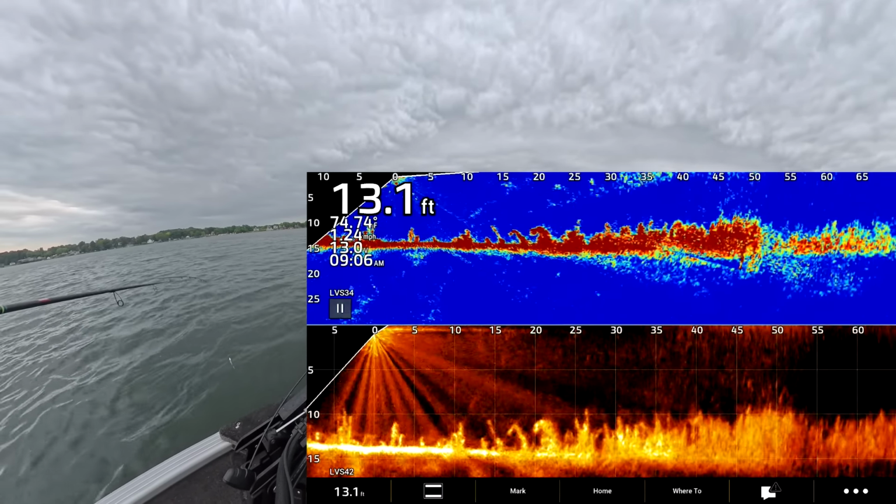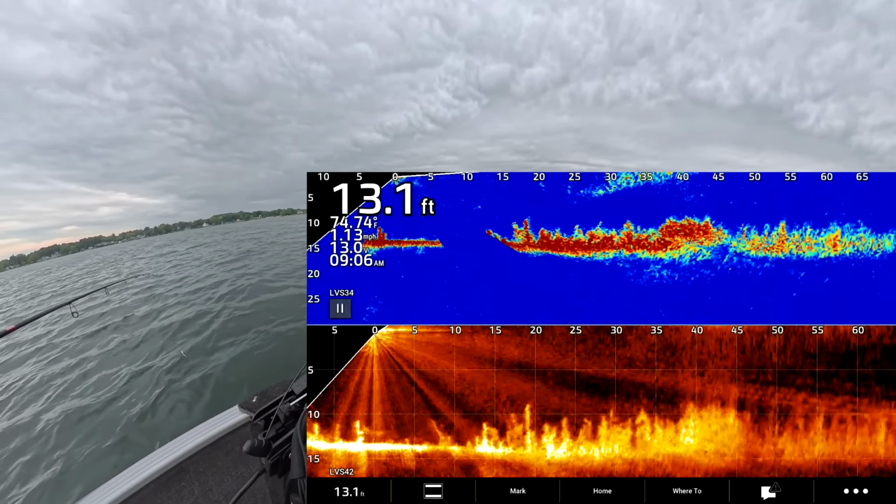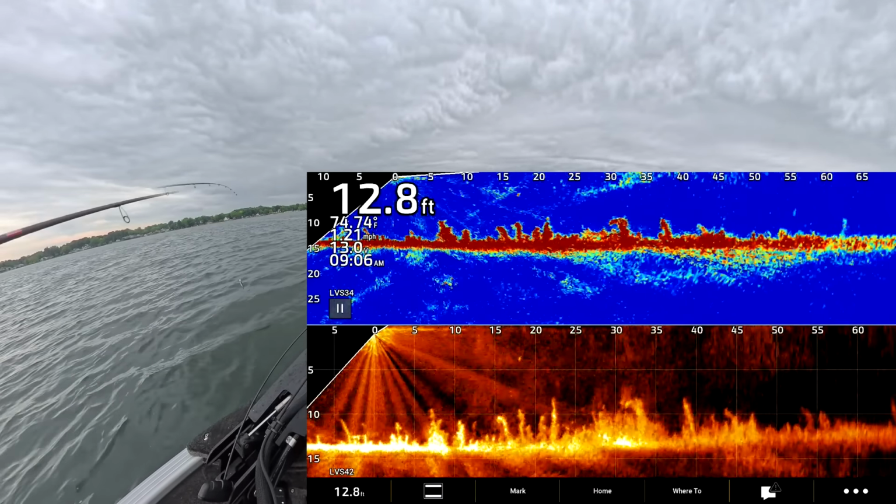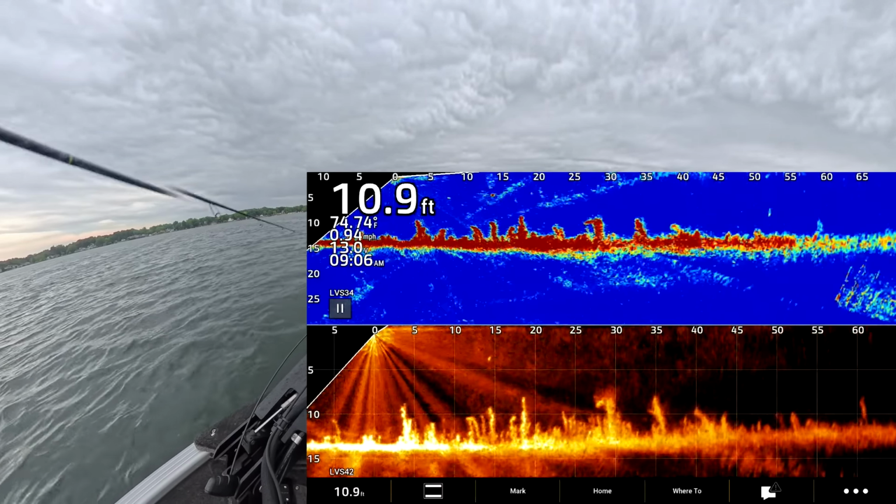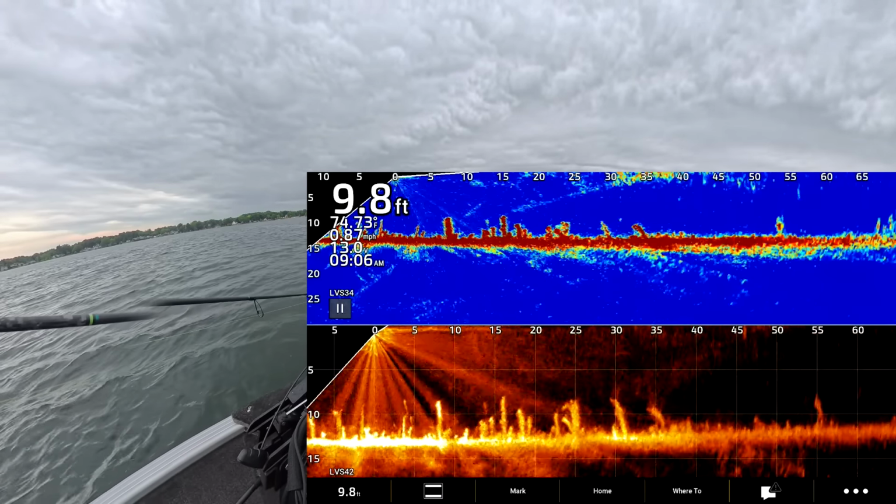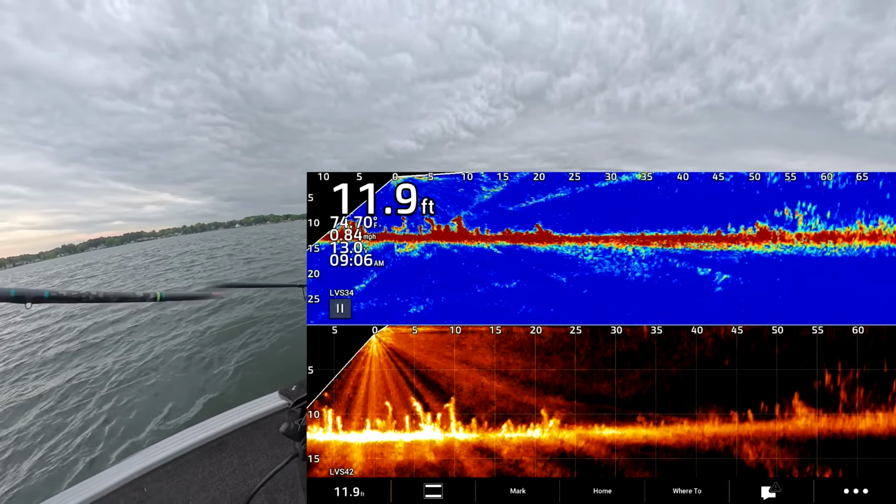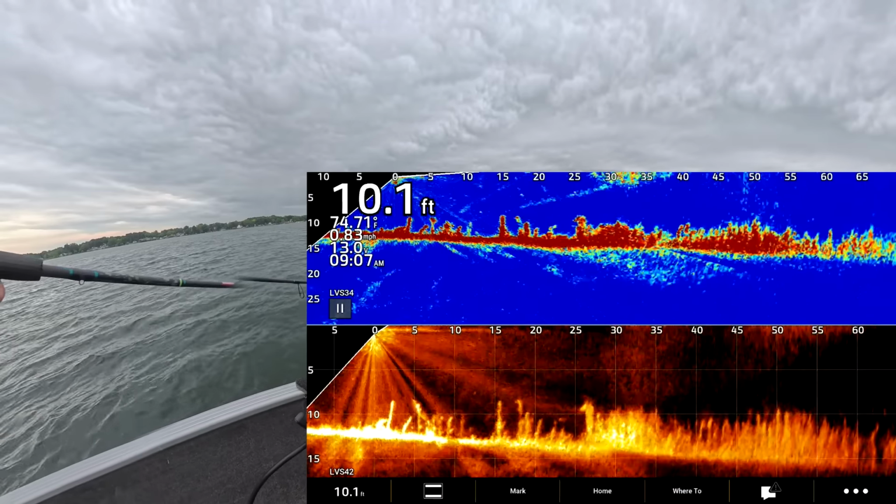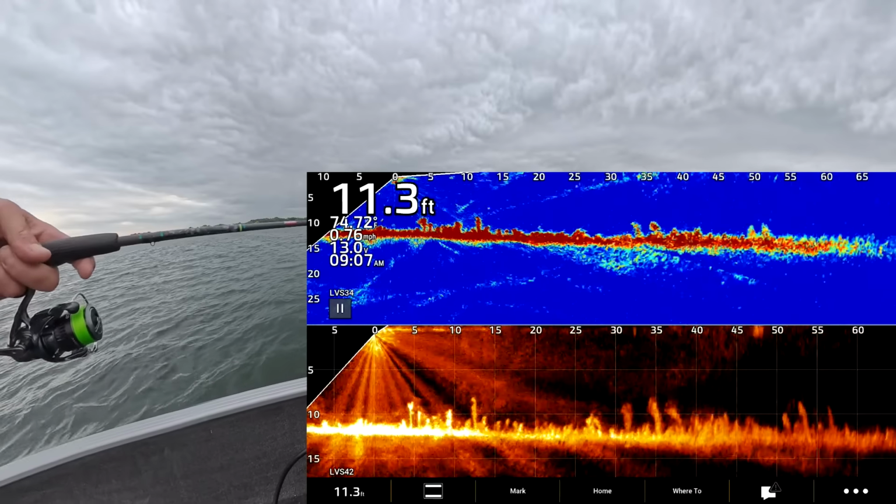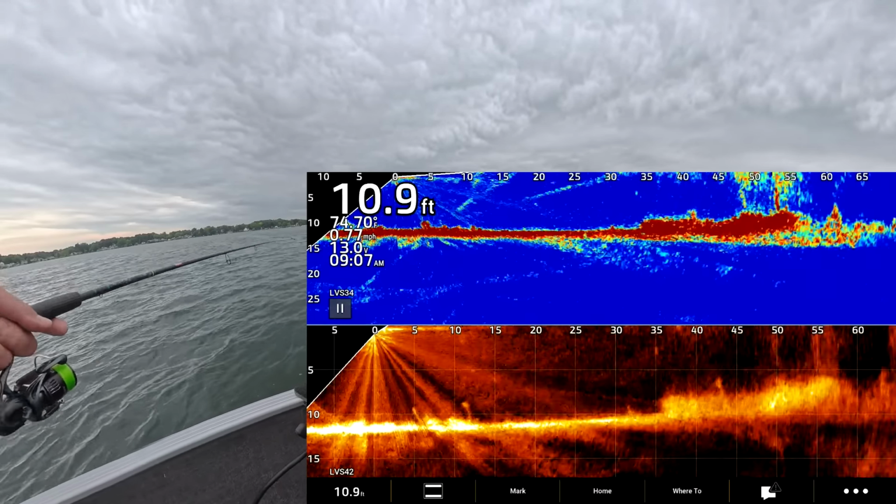Quite a bit better target separation on these weeds. That's pretty impressive. The 34 just shows the weed blobs. You can see the individual strands of the weeds a lot better. Let's see if we can see a jig going through there a little bit better. There's my jig coming down. You can see it. I hope it's showing up on screen. I can see fish swimming through those weeds really, really well. Definitely, that's definitely been a highlight so far.